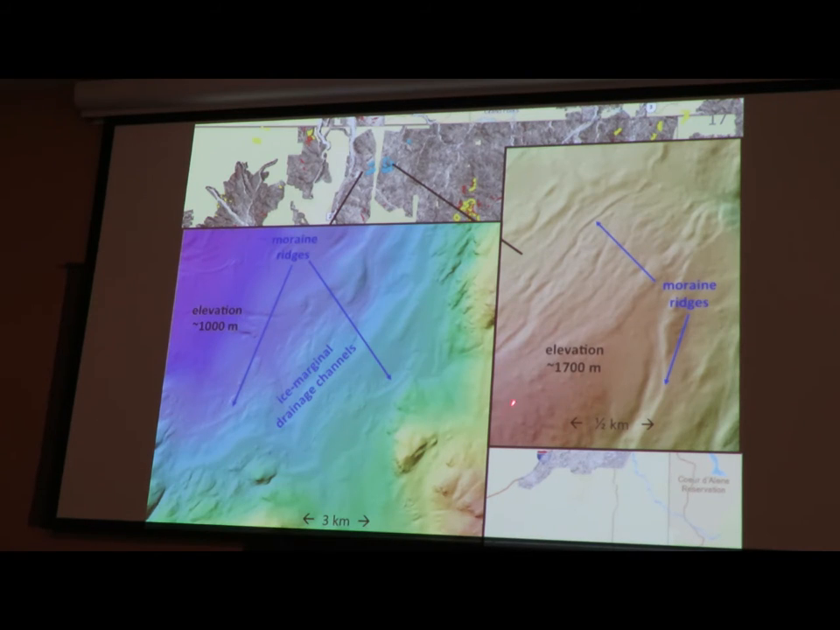Same thing here. This is a higher ridge, and the ice was wrapping around it, and here are the morainal ridges built by that ice wrapping on the higher elevation ridge. So the ice is live, it's still flowing when it's up at 1,700 meters, when it's down at 1,000 meters, when it's lower, at this location right here.